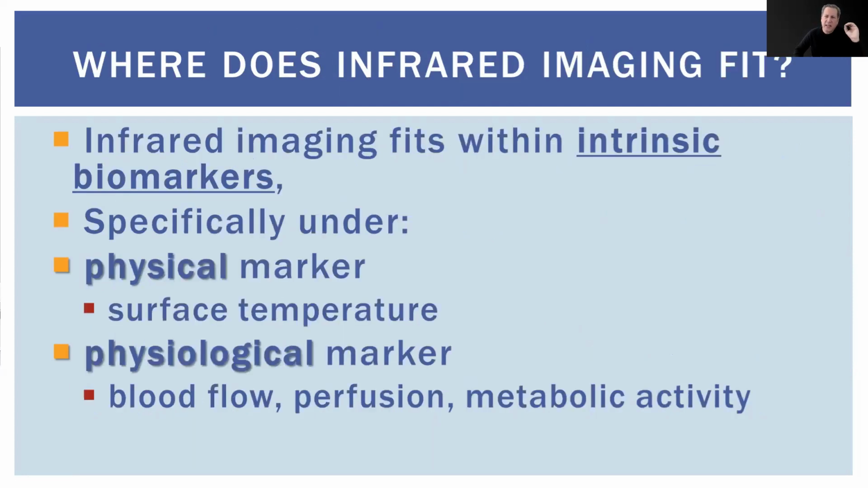Infrared imaging falls under intrinsic biomarkers, specifically in the categories of physical and physiological markers. It fits into physical markers because it visually captures variation in surface temperature, which are physical characteristics of the body. It also falls under physiological markers because these temperature changes are linked to underlying biological processes, such as blood flow, perfusion, and metabolic activity. For example, inflammation and abnormal blood flow create heat patterns, and infrared imaging detects this, offering non-invasive insight into what's happening inside the body.